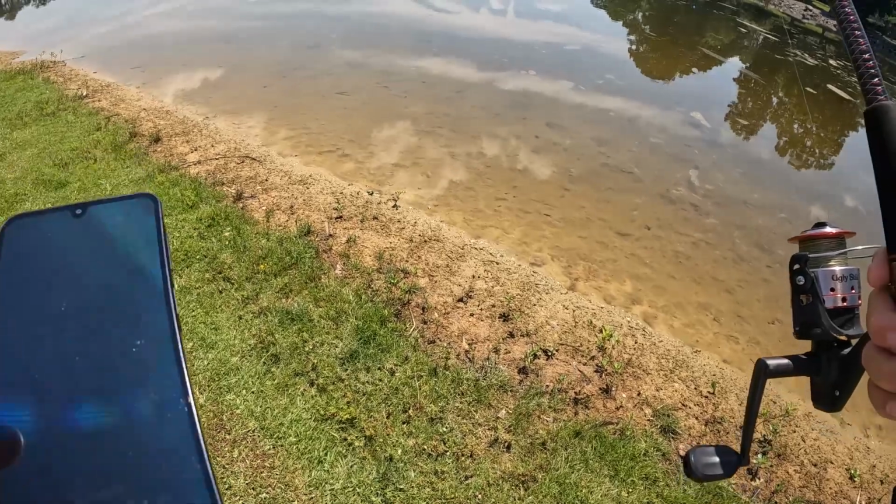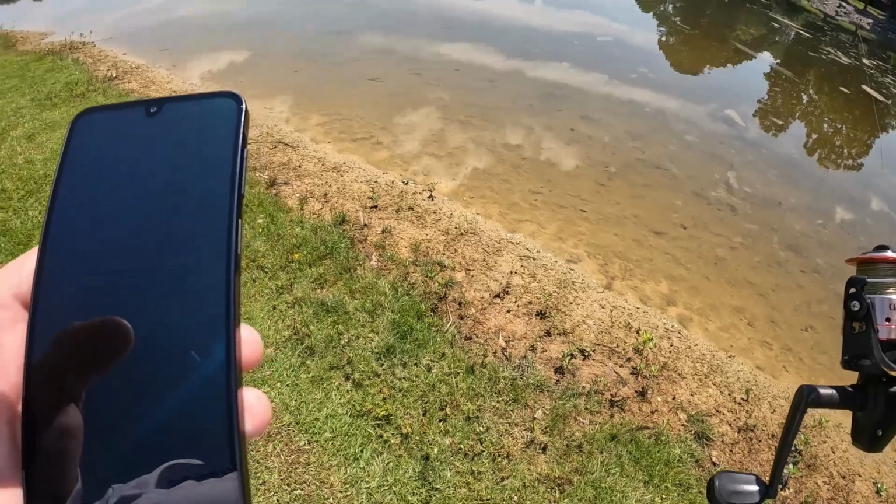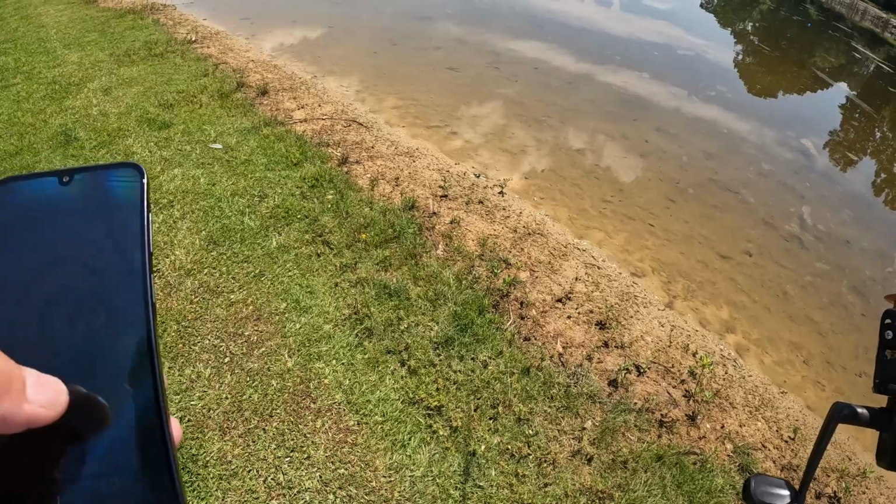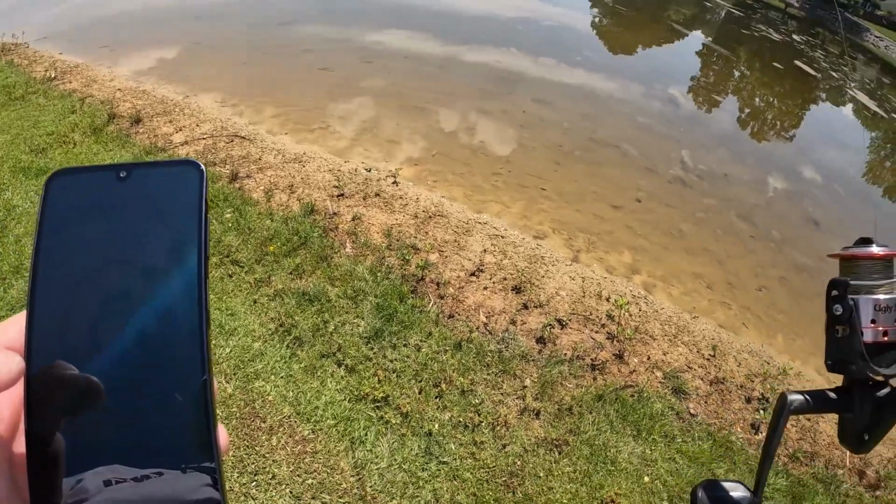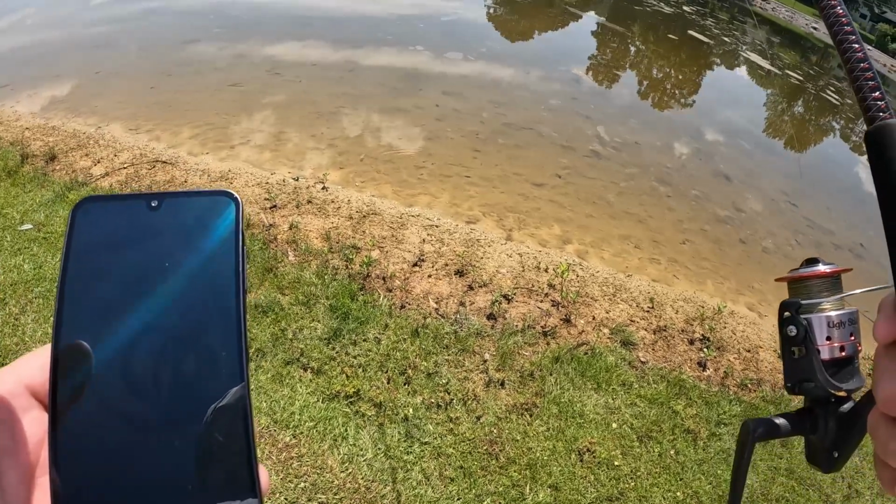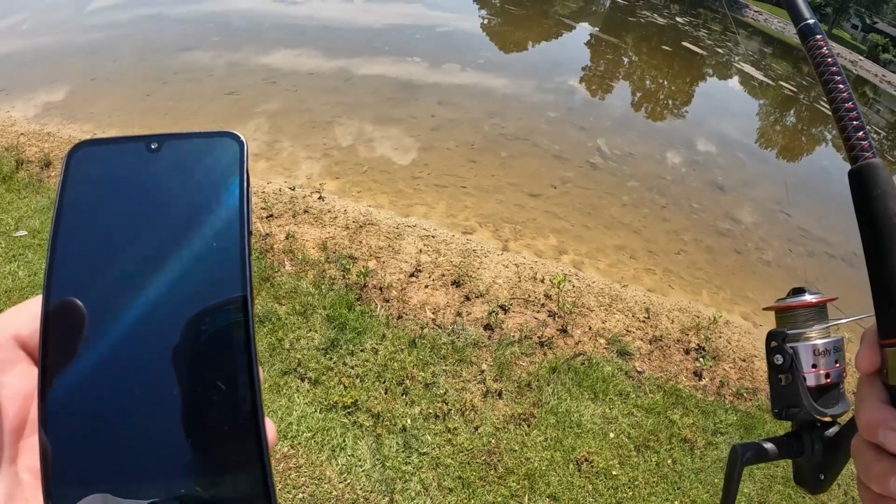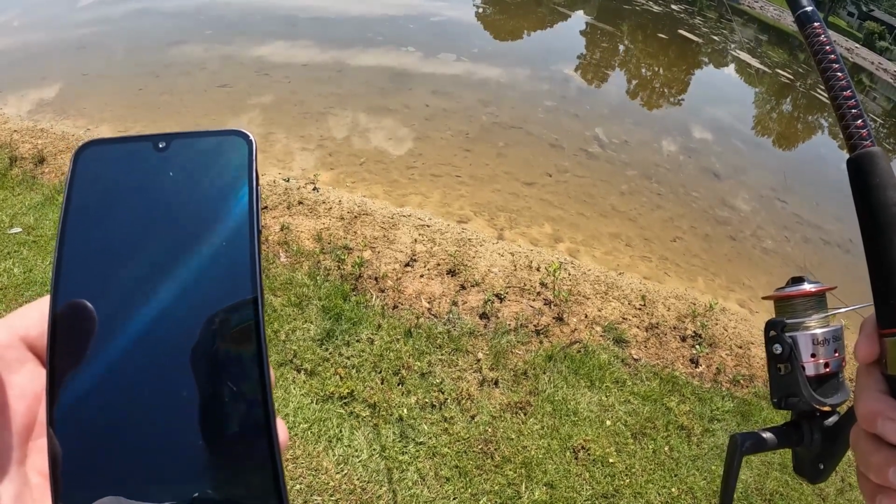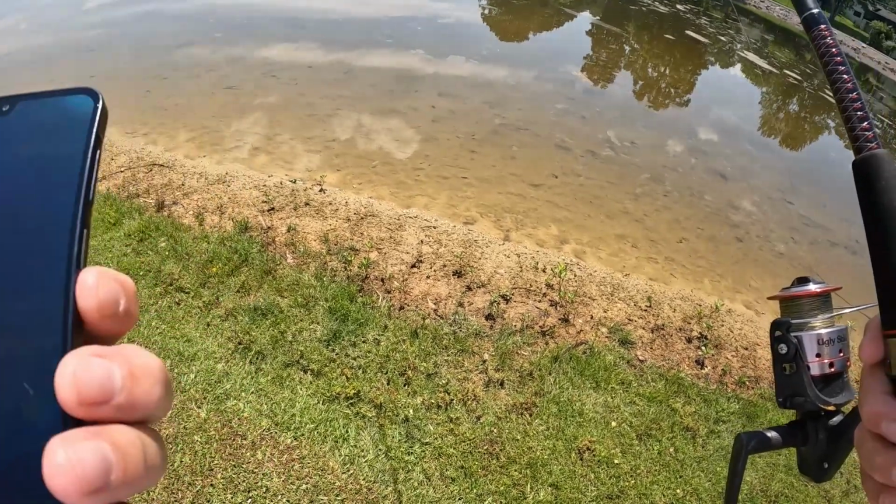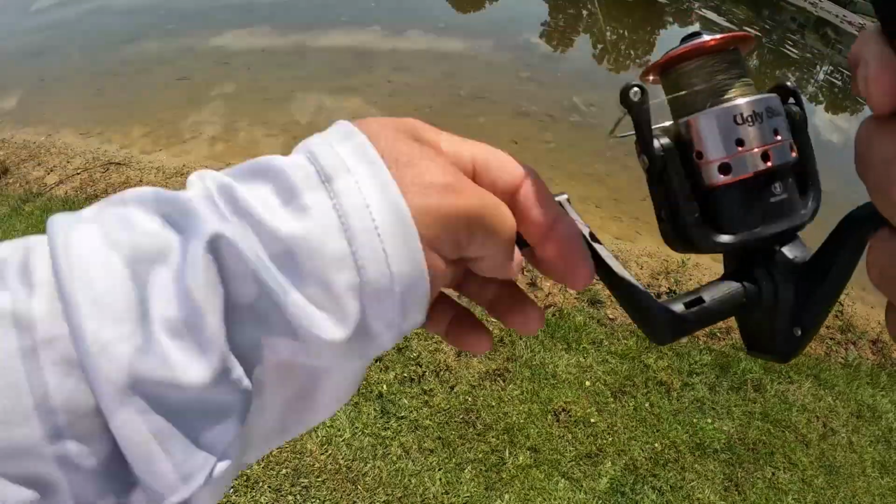This is the GPS guy, so I'm hoping it's mapping this lake. That's kind of what I'm wanting to do, and find out what the depths are, where they are, and stuff like that. There we go. About 3 feet right there. All right. Bring it out.